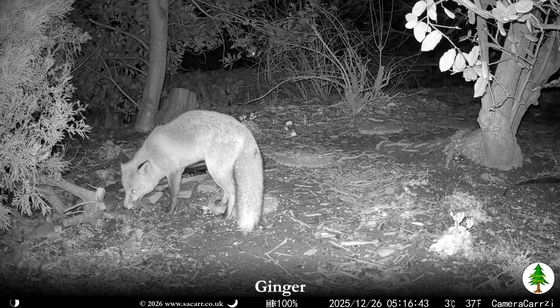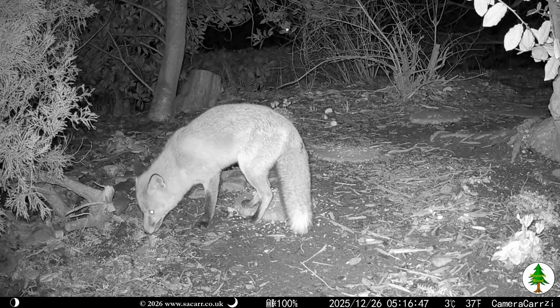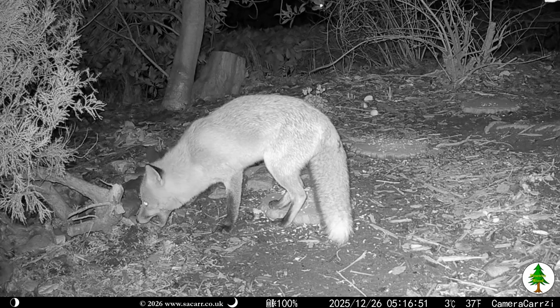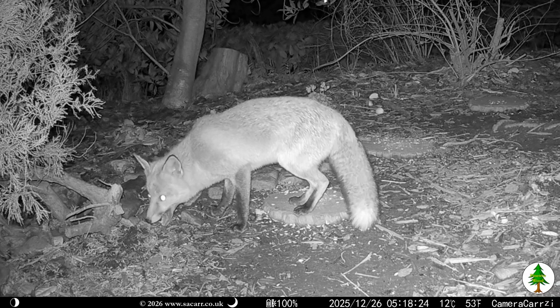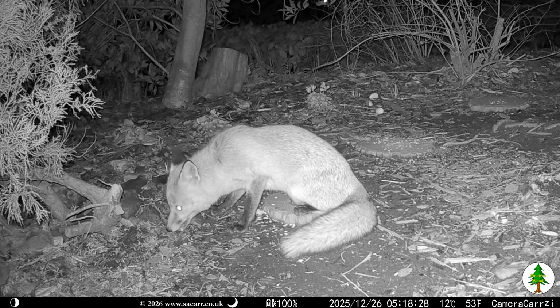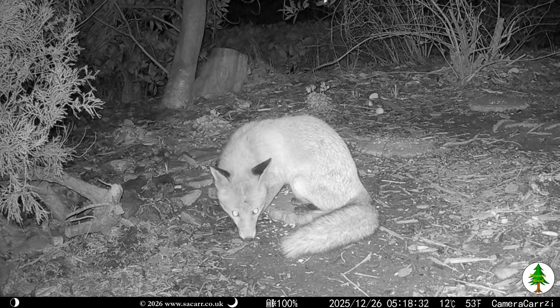At 5:15, on the morning of the 26th, Ginger came into the wood searching for food, starting by the juniper bush. All that was available was some birdseed left around the stepping stones. I still find it quite hard to identify the foxes, especially if I don't get a good look at the head or the foreleg view.